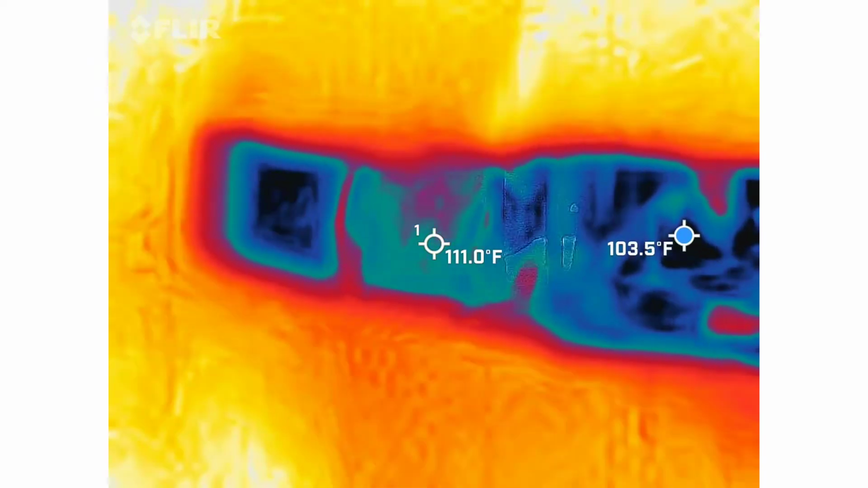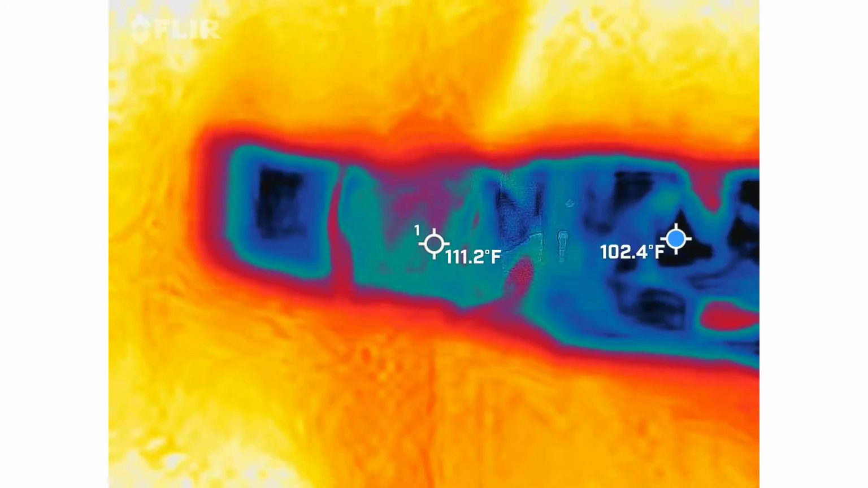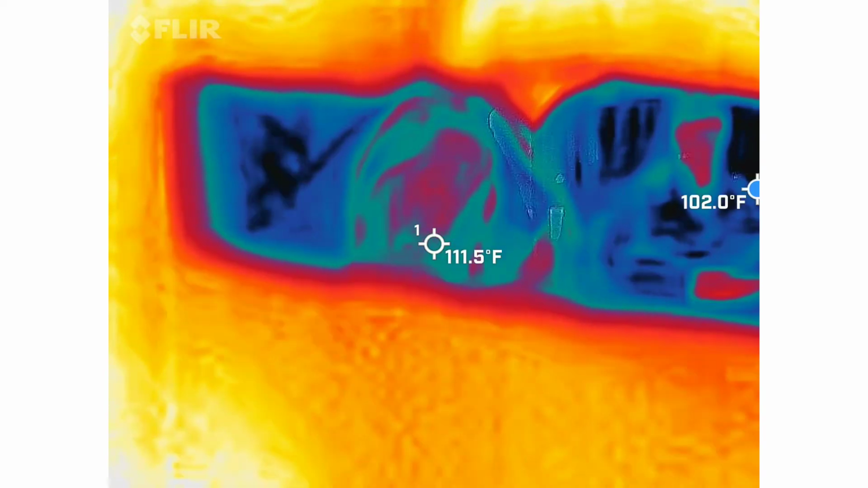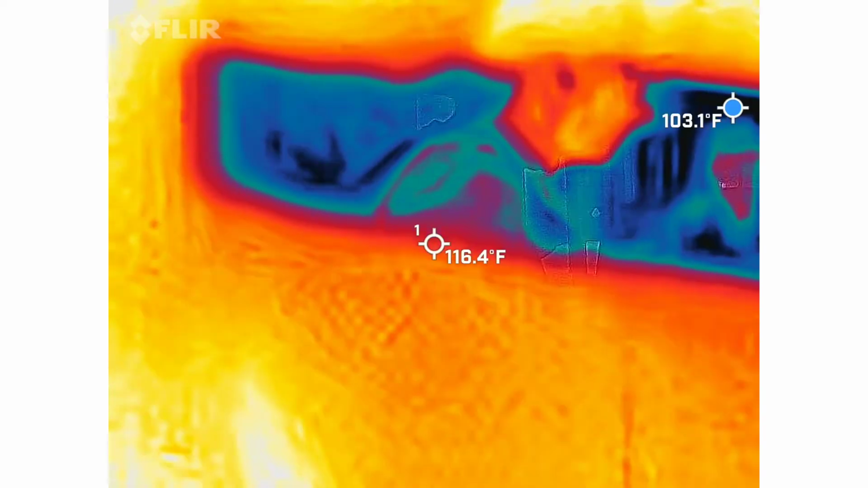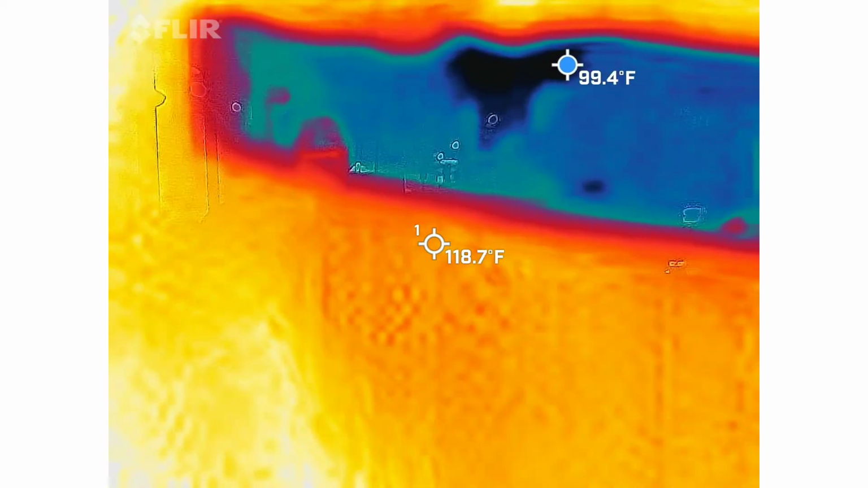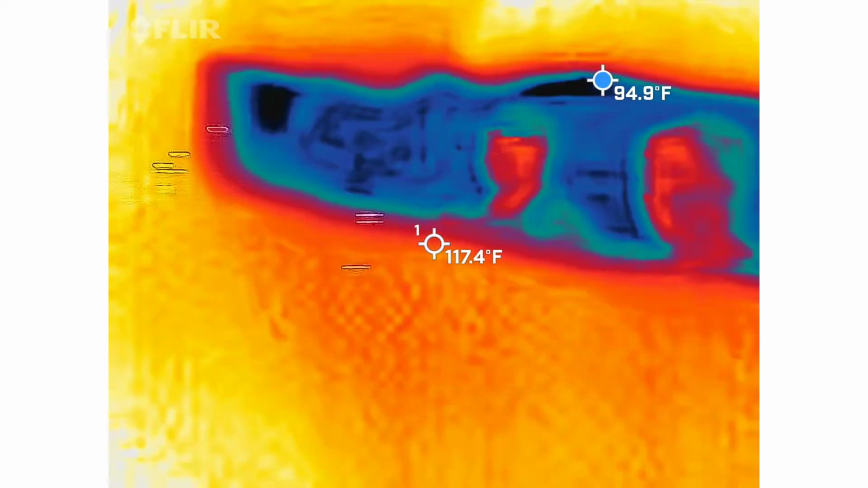8.5. Oh, 8.5? It was 8.5. No, it doesn't. It only does one decimal point, so 8.5 is correct. This is recording right now, correct? Good. When do you want me to start recording?